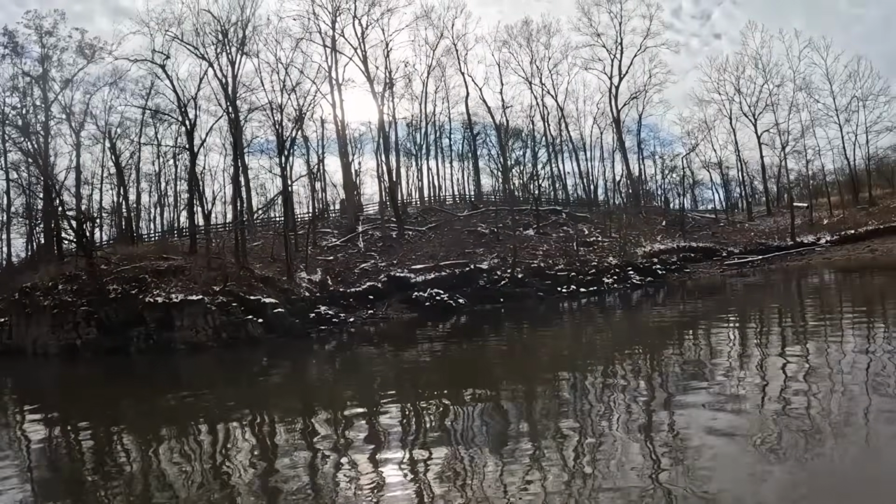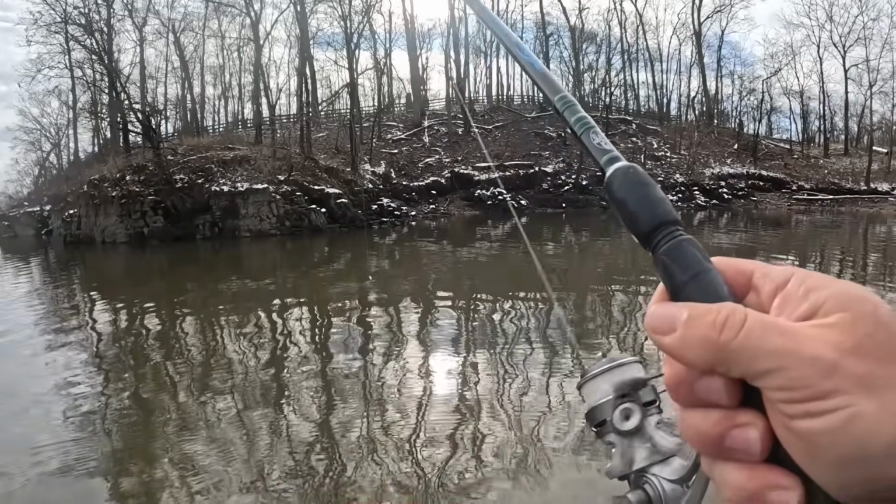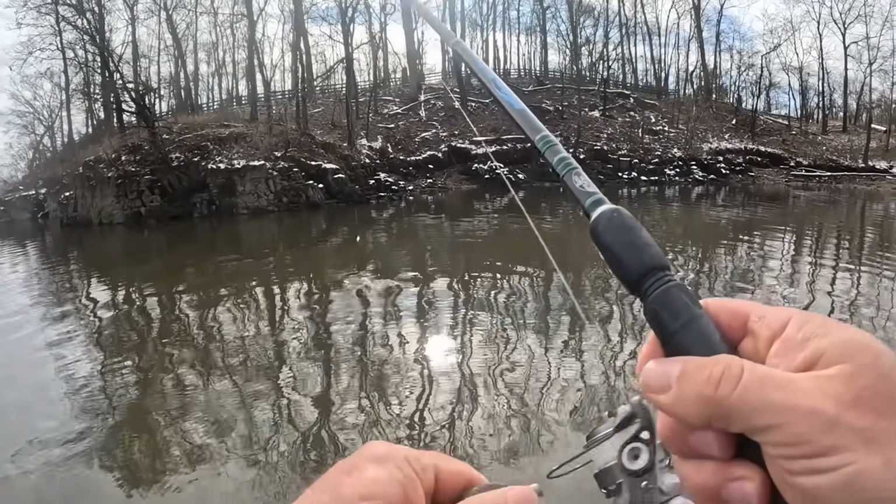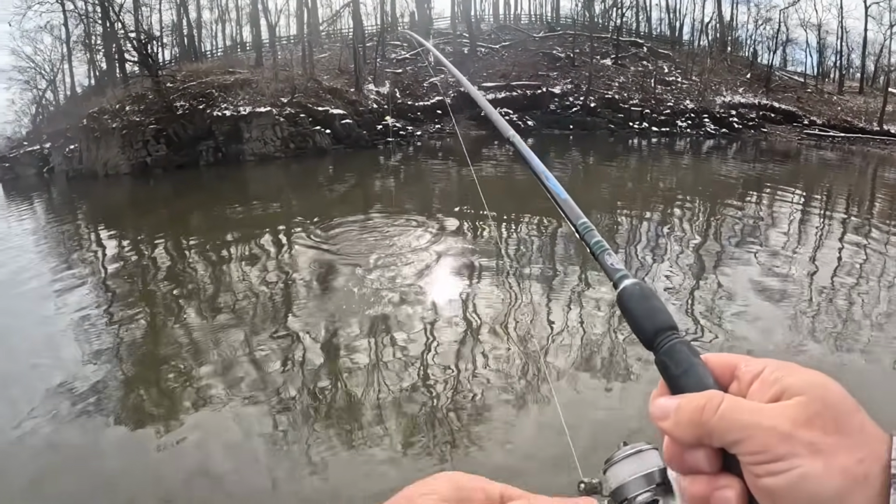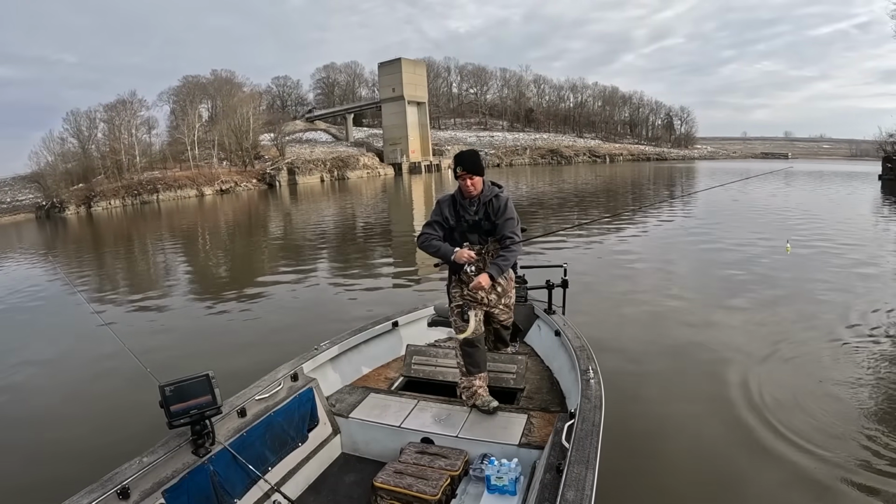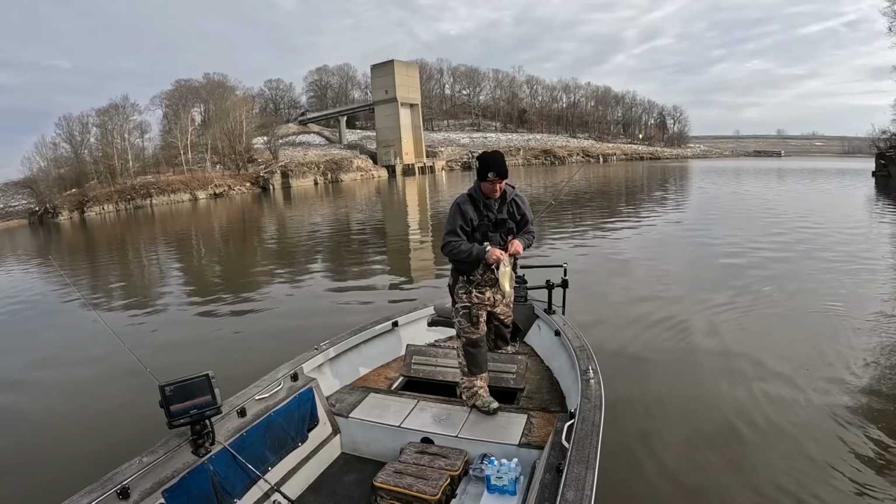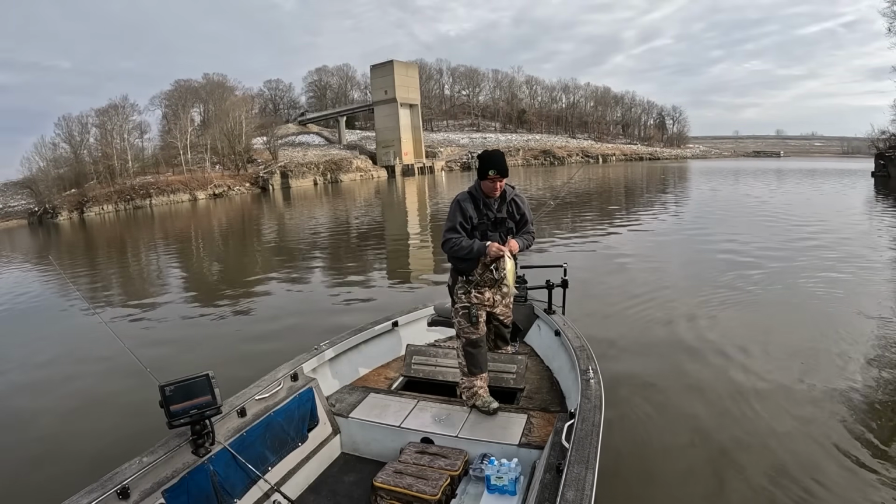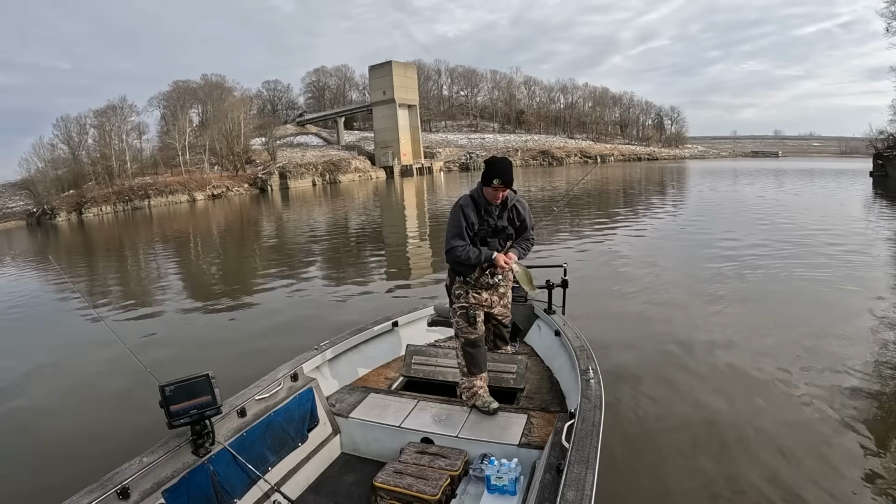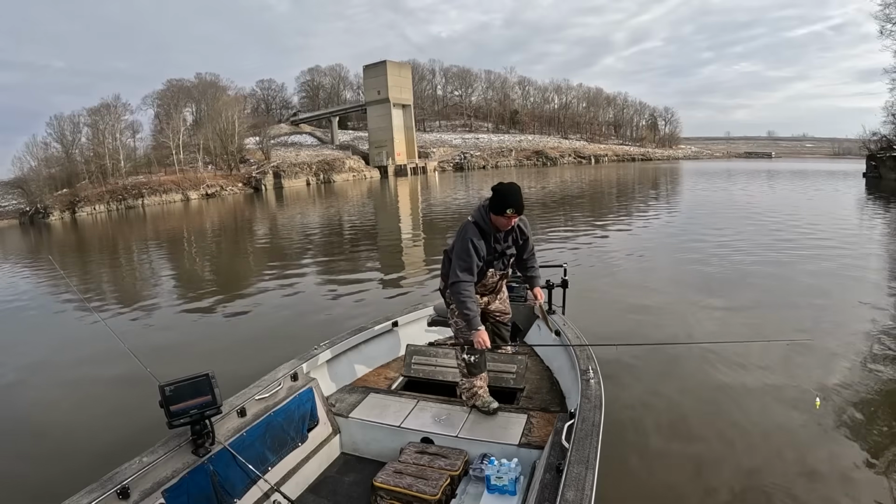There, you guys see that? He popped it that time. Can't tell. Yeah, that's a nice fish. That's about an 11-inch fish there. That's a good one. He popped it a pretty good lick there.